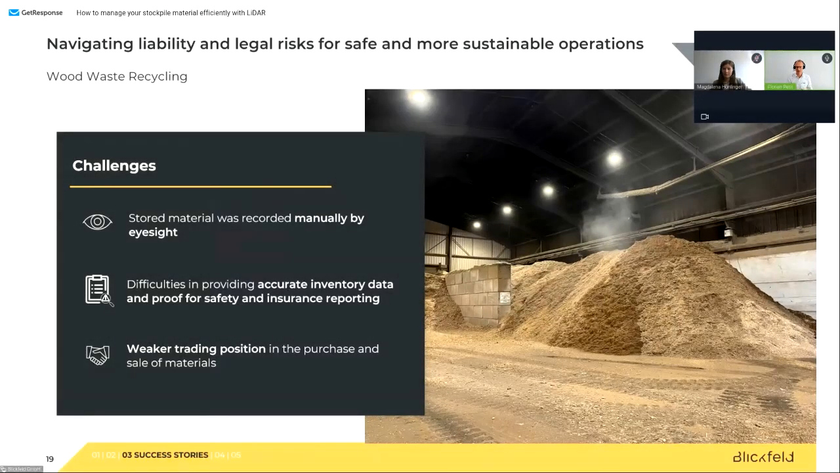Actually, it's in a very critical direction. It's about liability of the whole business, and not only that, but also of the people running the business. So there is a regulation coming from fire hazards and fire departments, how much wood or wood material you are allowed to store.